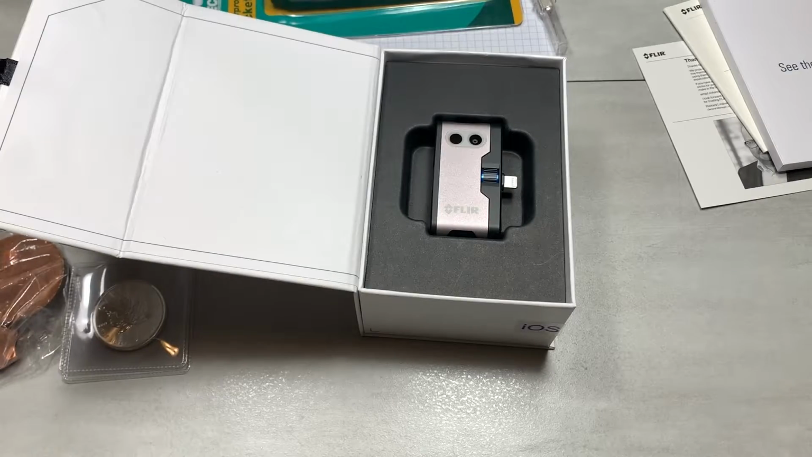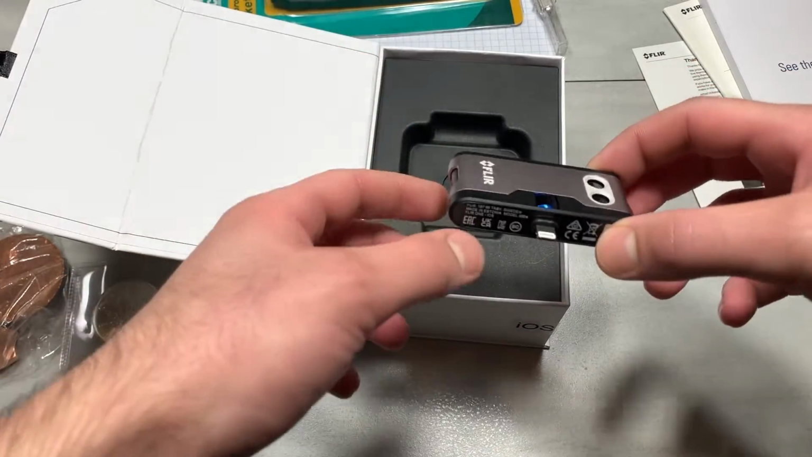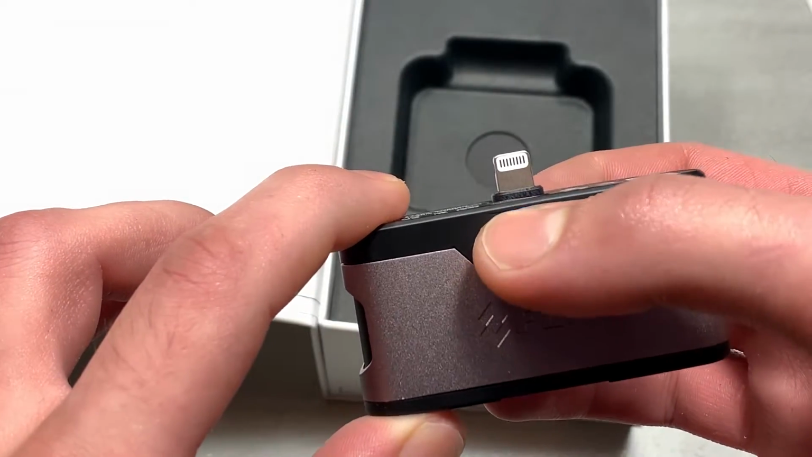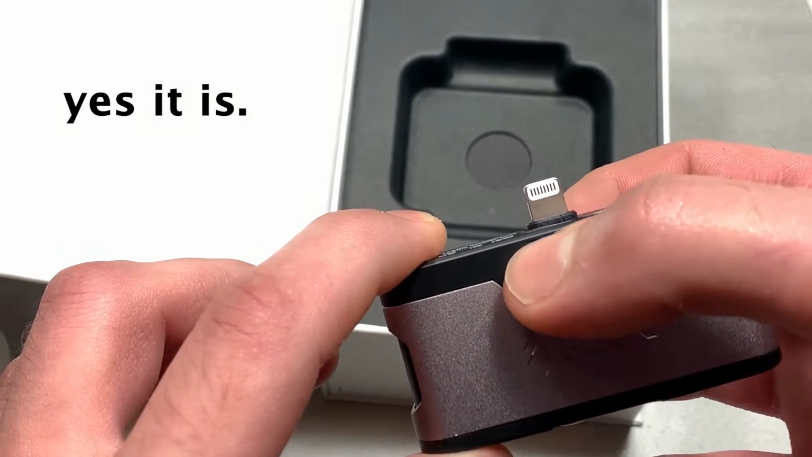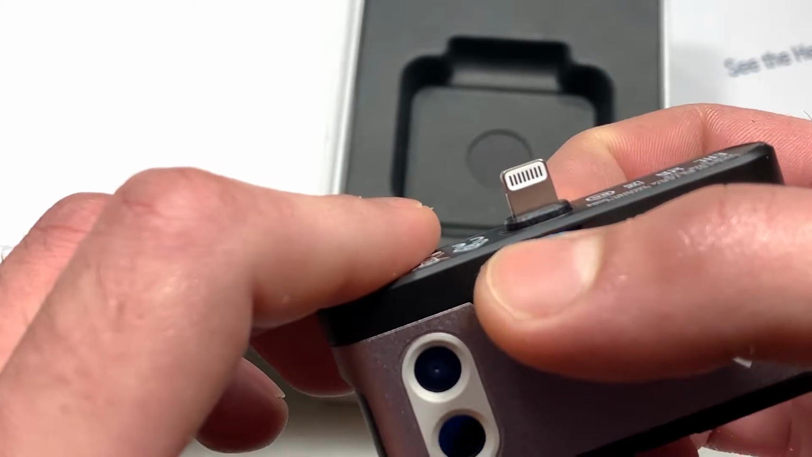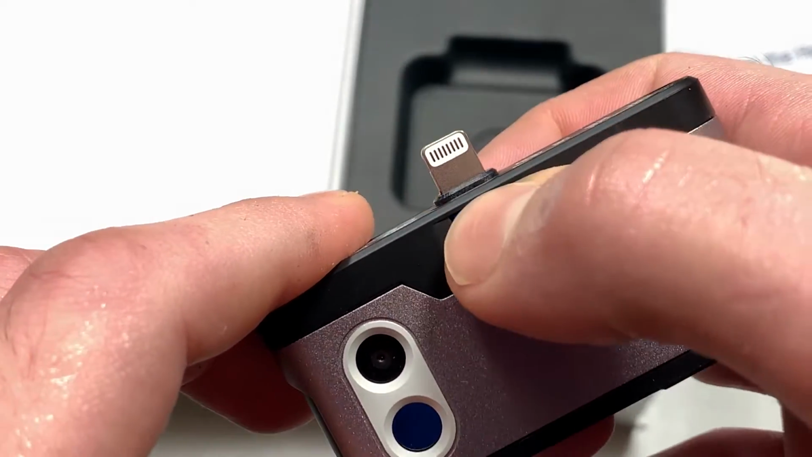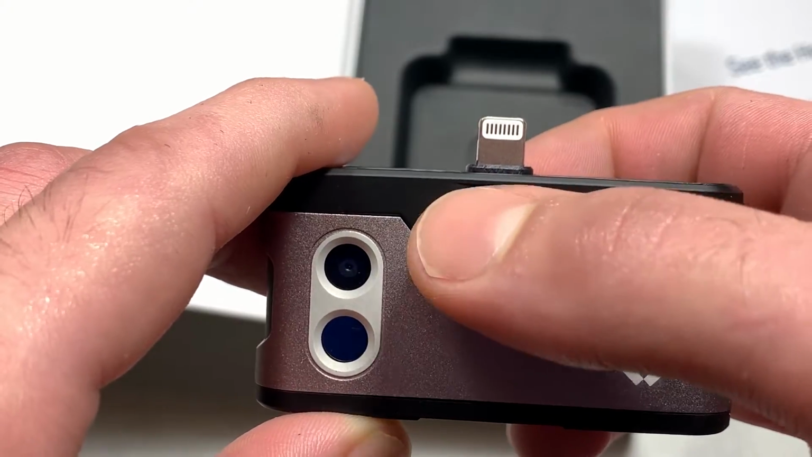Let me just make sure my hands are dry, and we can take this out of here. It apparently comes with a case and charging cable. So here's the device itself. Is this a retractable or extendable connector for cases? Actually, let's read through that booklet. I'm inclined to believe that this is a slot move. Look at that. Pretty neat. I think I'm just going to keep it at around what it came at, like that.